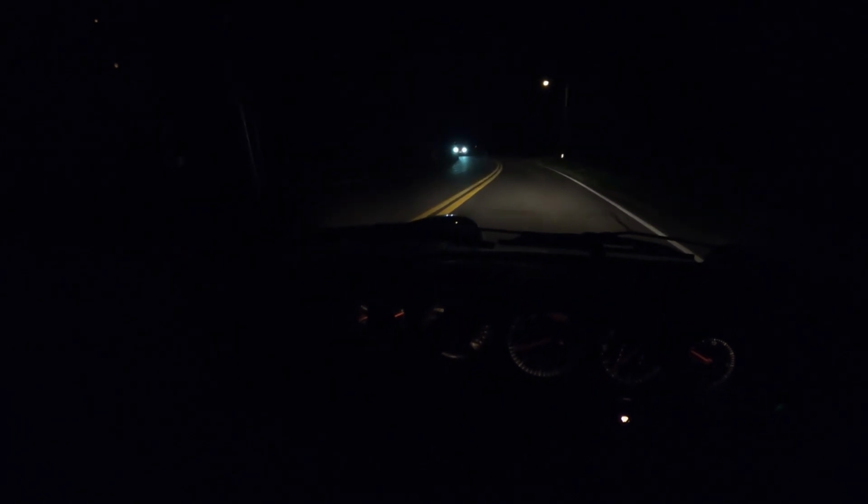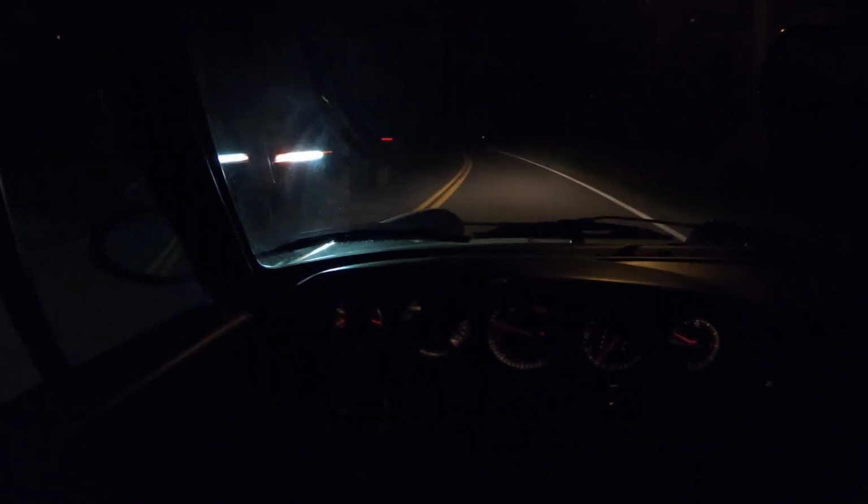Treat public roads like a racetrack. You want to leave room on the table. You know, if you've got line of sight, especially at night, enjoy it, wind it out, but we're not going to go crazy out here. You never know what's around a corner, especially deer and stuff like that.